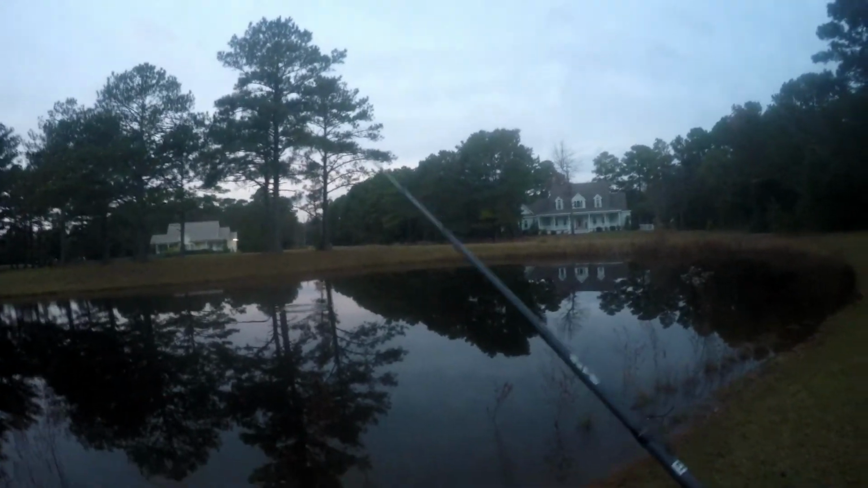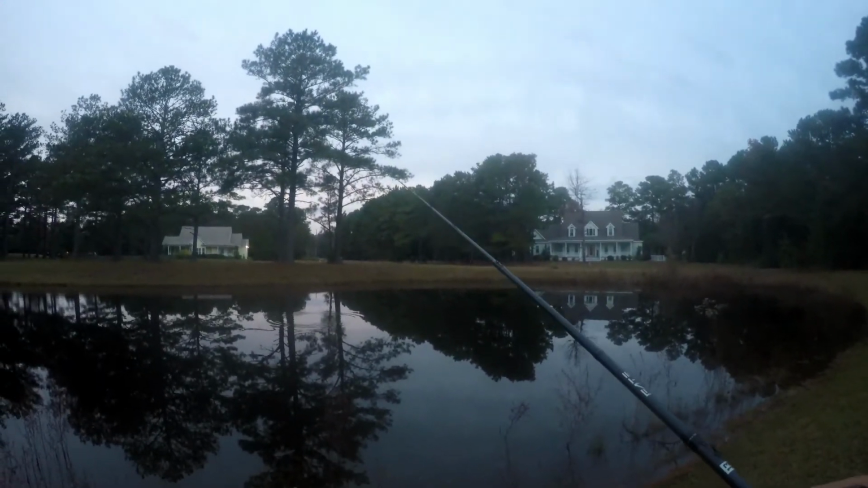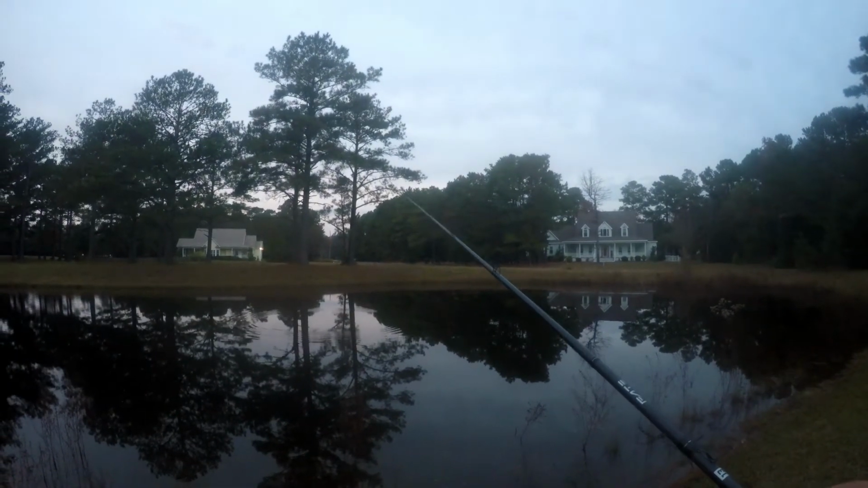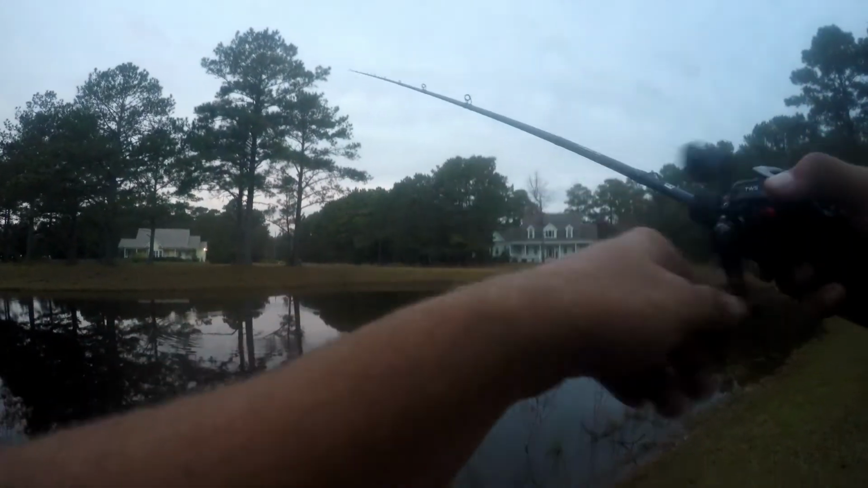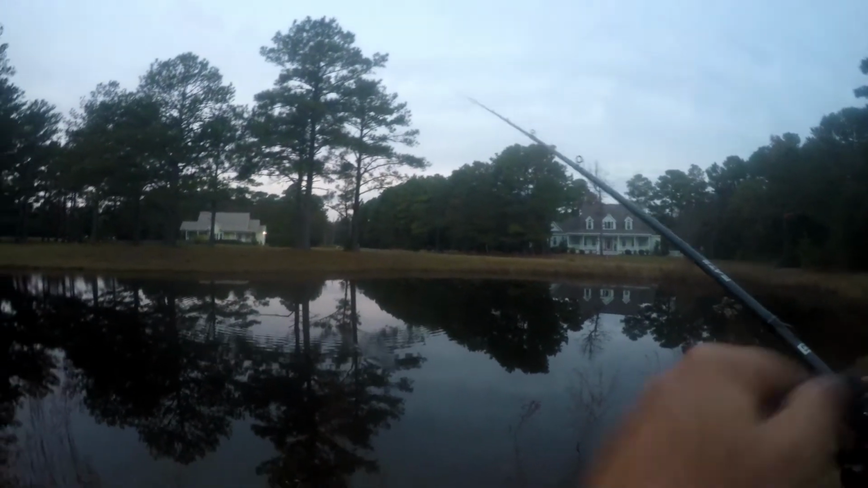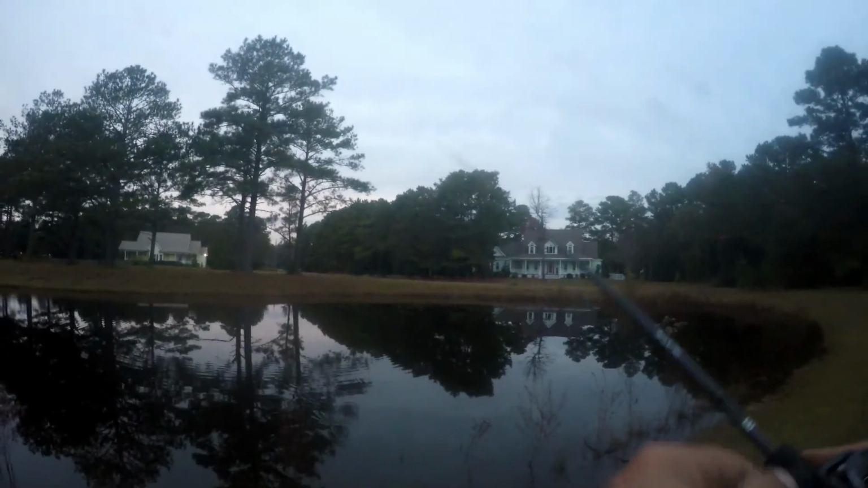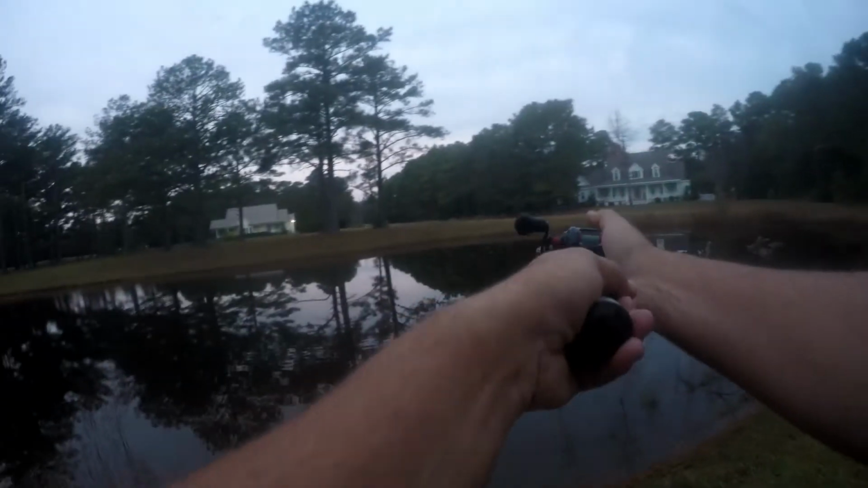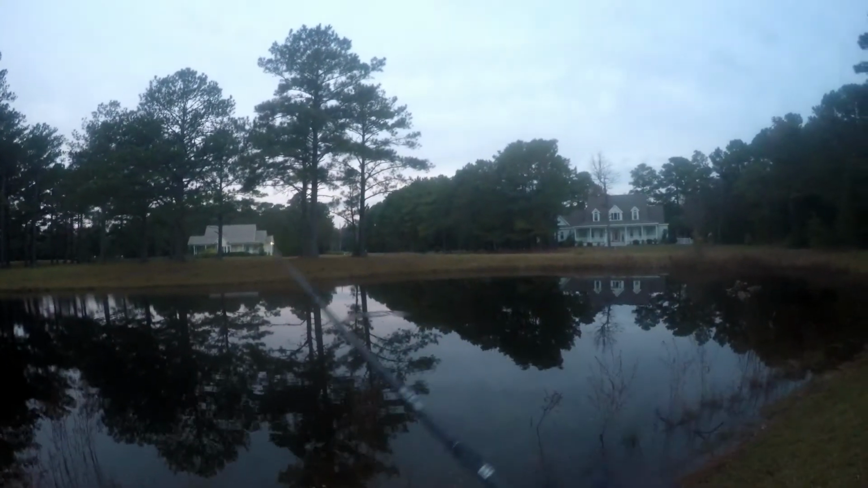So just try to mentally visualize about where 15 feet is. It's really hard to tell. Got a bite. Had a bite. So there was definitely fish near that deeper unit.